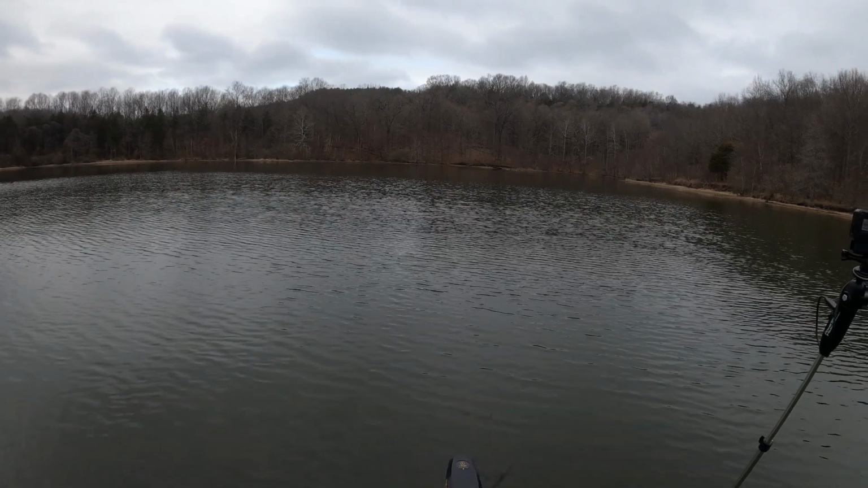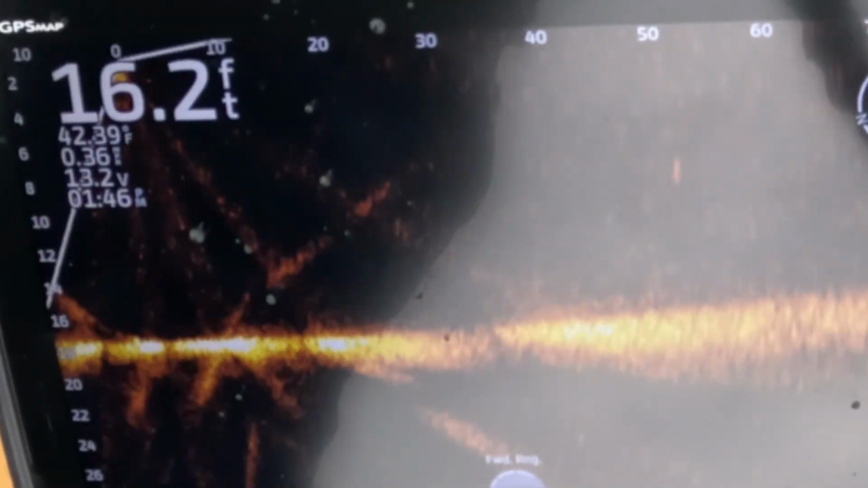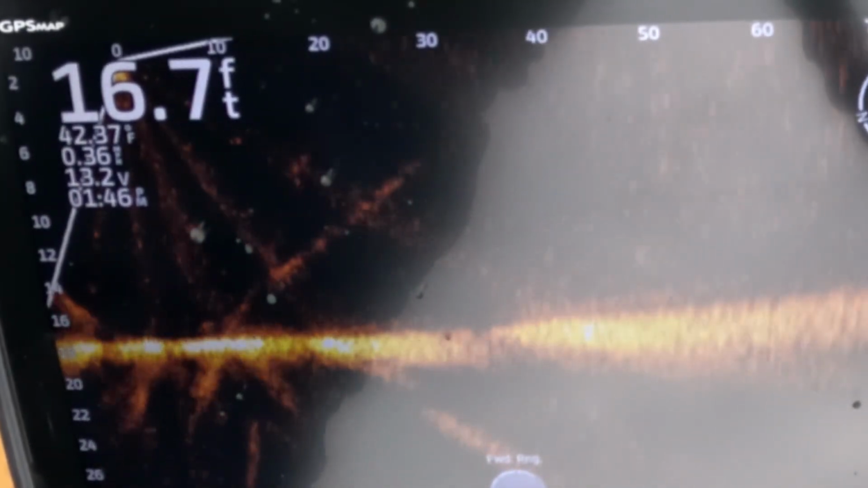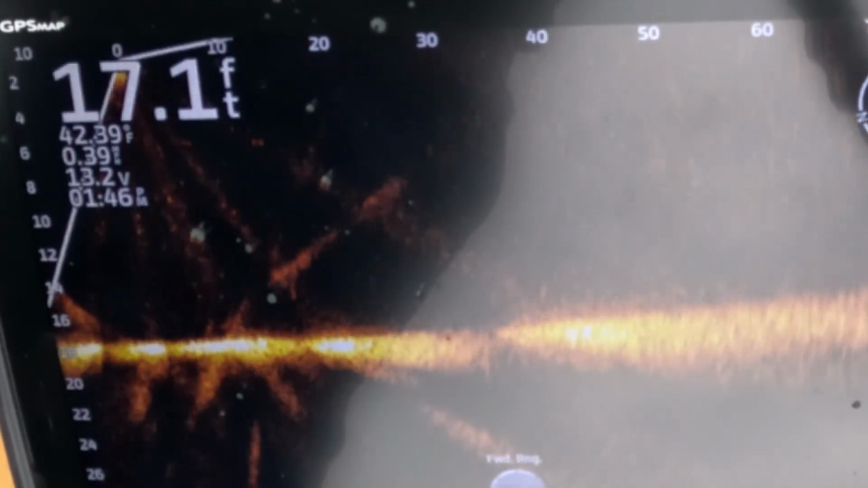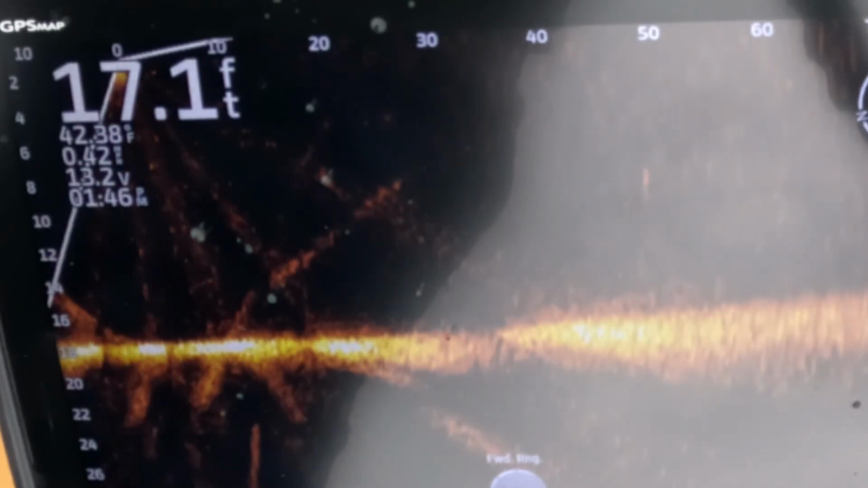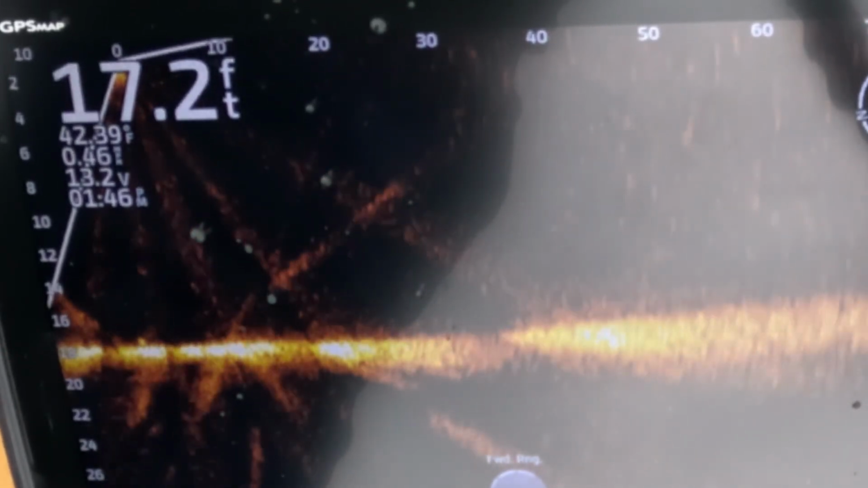Reel it down a little bit, give it a couple jerks and let it sit. Now this bait doesn't get down as deep as what I thought it was going to. It's a slow sink, so you can always let it sink and get down deeper. But it's wanting to hang out in that, kind of that 8-foot zone.